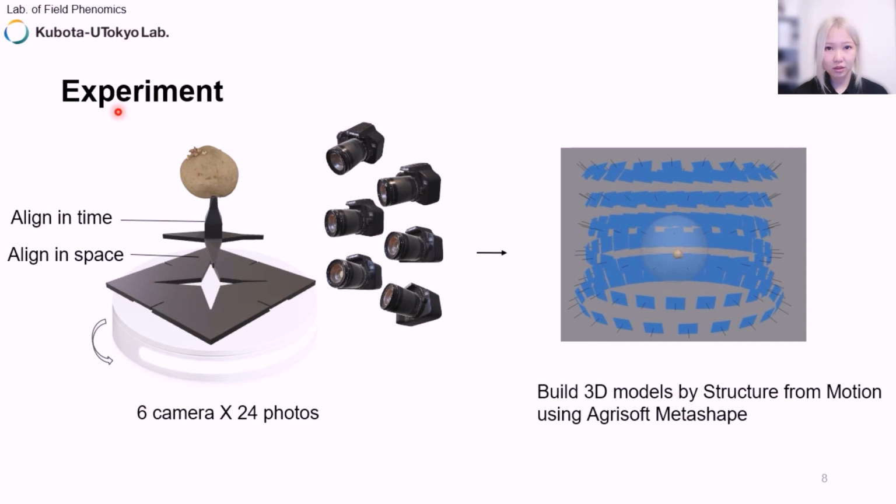And this is the device used to scan the potatoes. The potatoes were fixed on a self-designed base that could be taken apart. The top part of this base was used to align in time, and the bottom part was used to align in space. And this base and the potato were placed on a turntable, and photos were taken at the same time using 6 cameras. Then we build 3D models by the structure-from-motion method using MetaShape.